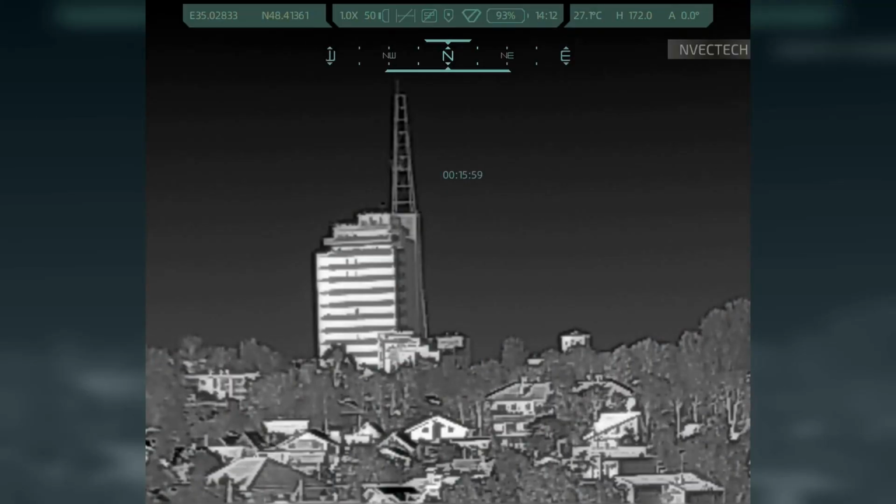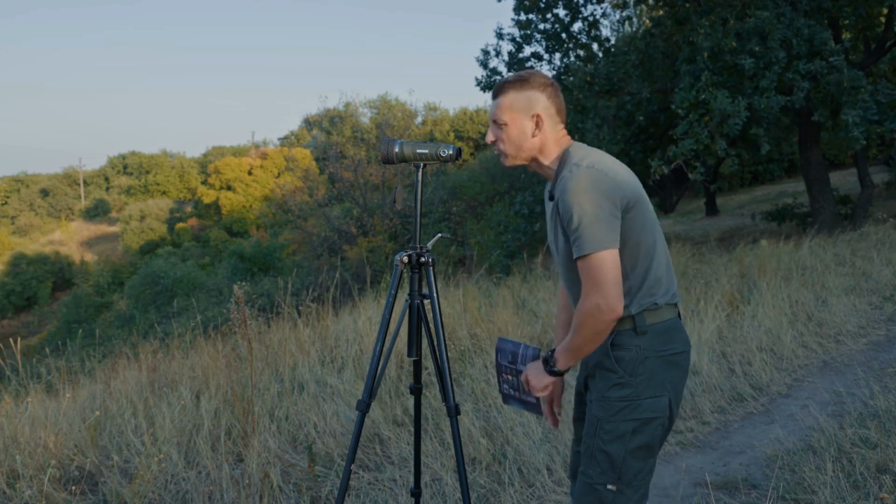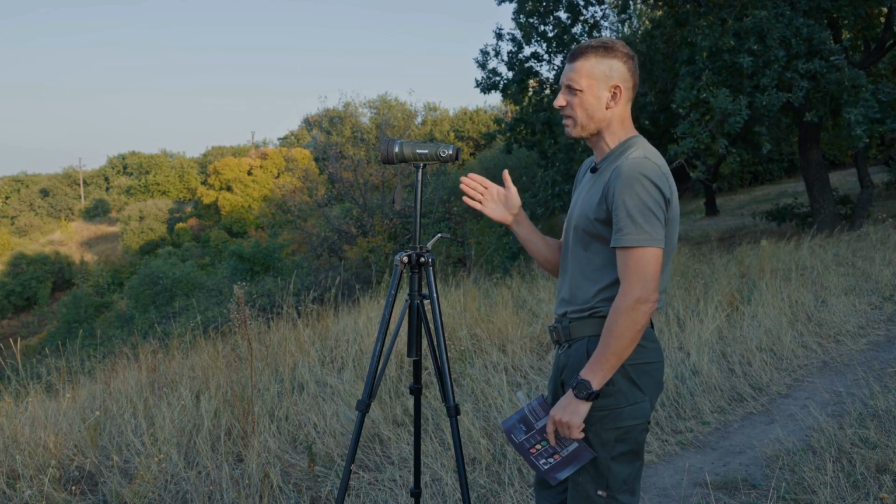The next value in the thermal monocular is the letter H and 172.0. This is nothing other than the altitude above sea level. In our case, it is 172 meters. When you change different locations, it will change accordingly for you. Our next indicator is the letter A, 2.0 degrees. This is nothing other than the azimuth, and it shows the angle of deviation from the northern direction.